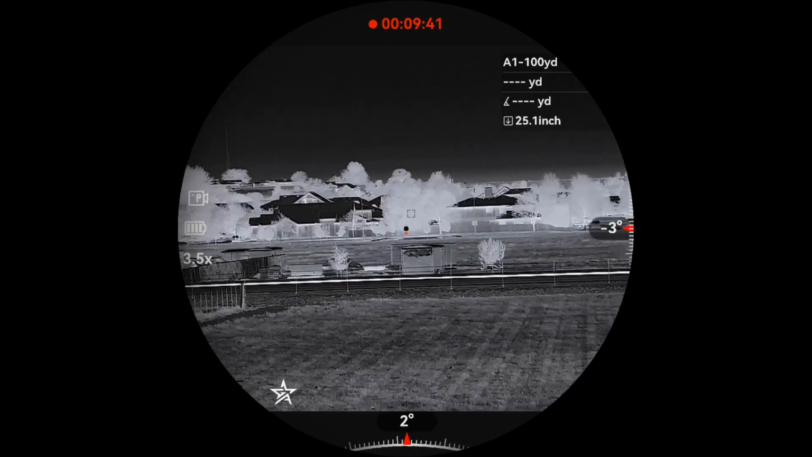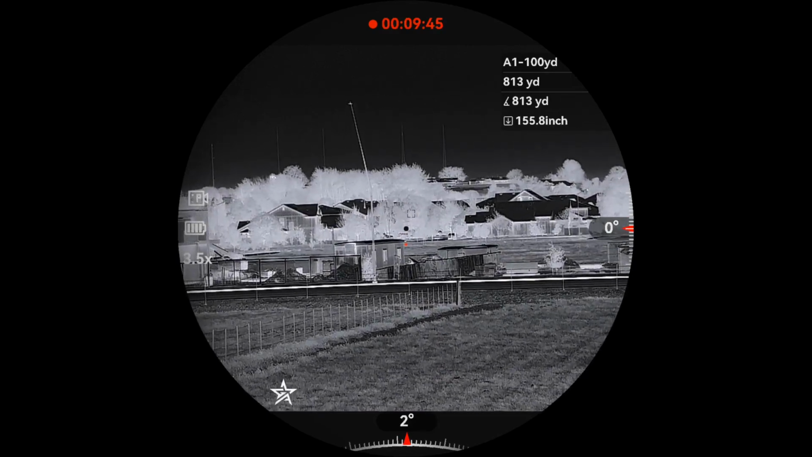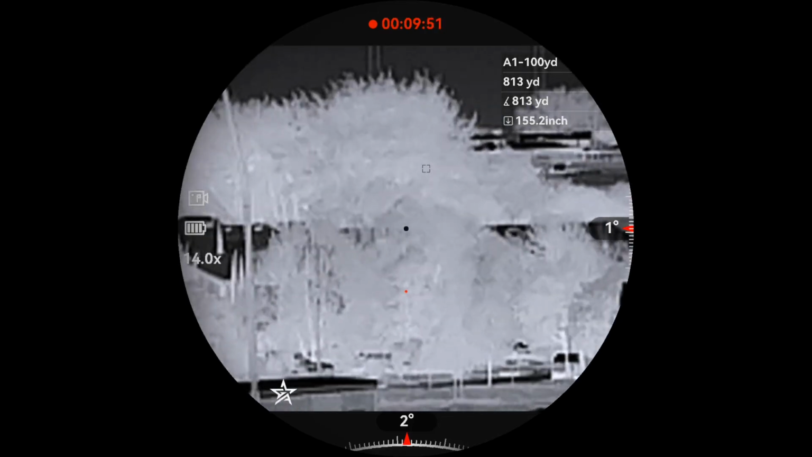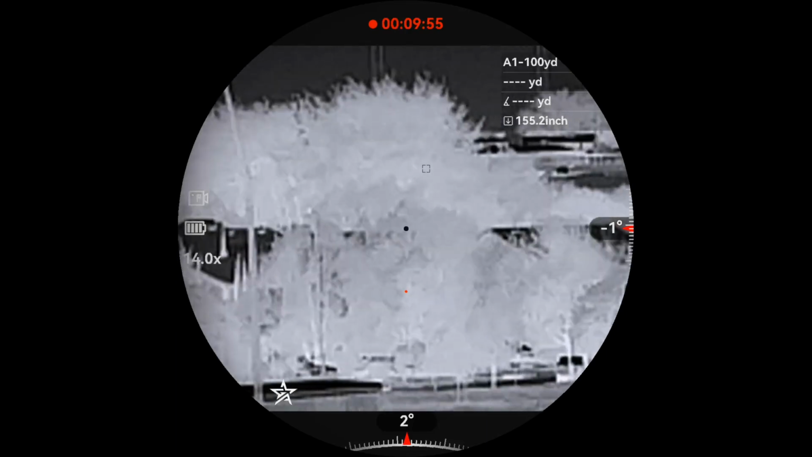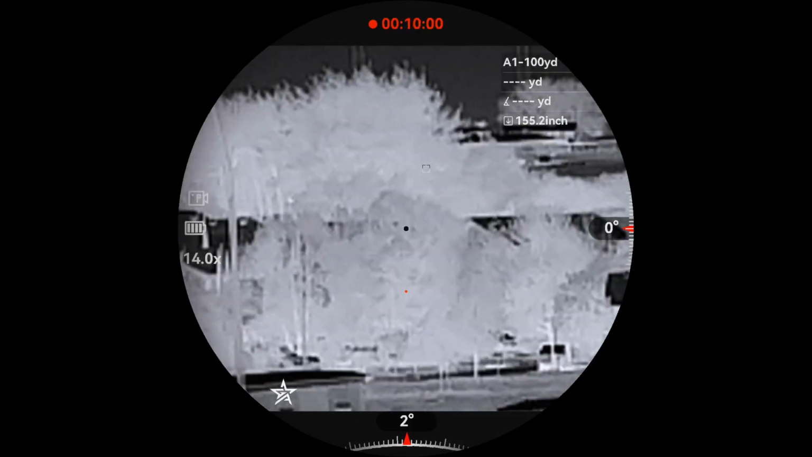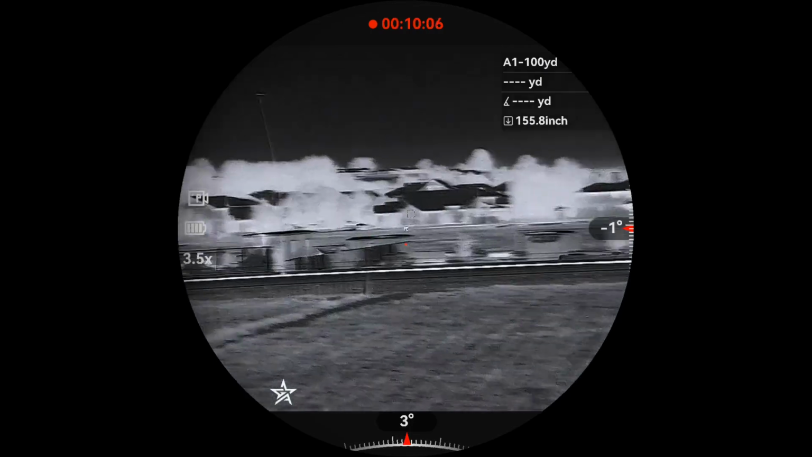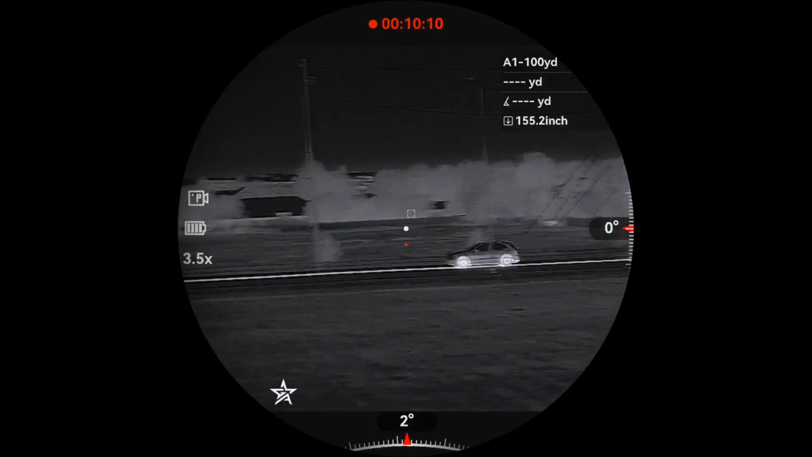Okay, like I said, if you wanted to do some severe shooting out there, 155 inches at 800 yards. I mean, you could still make those shots. Like I said, you'd have to have a pretty good side hill or good incline to get the rangefinder to do that consistently, I think, but you could in a worst case scenario.